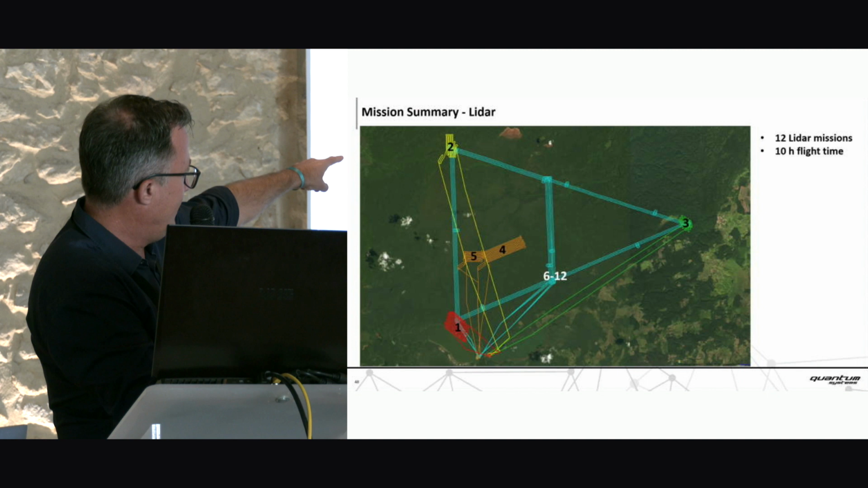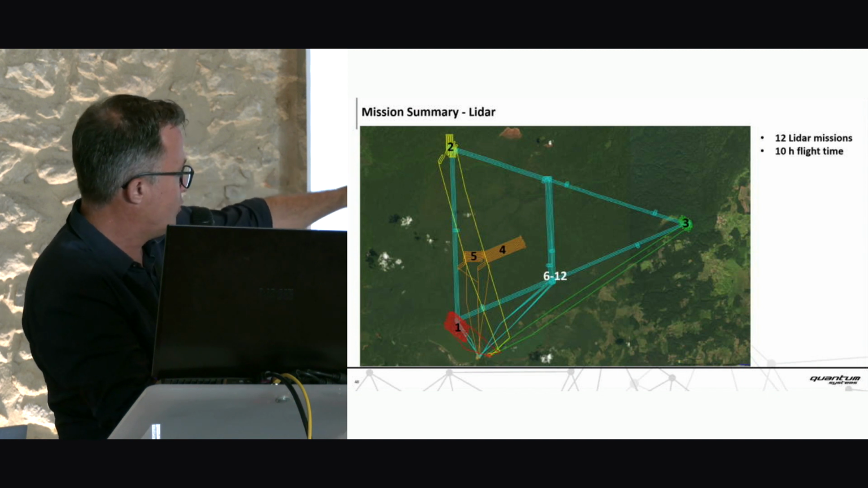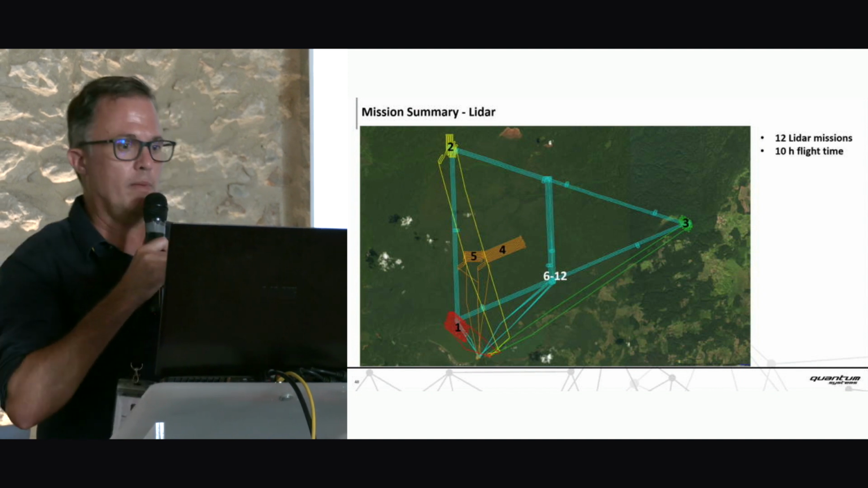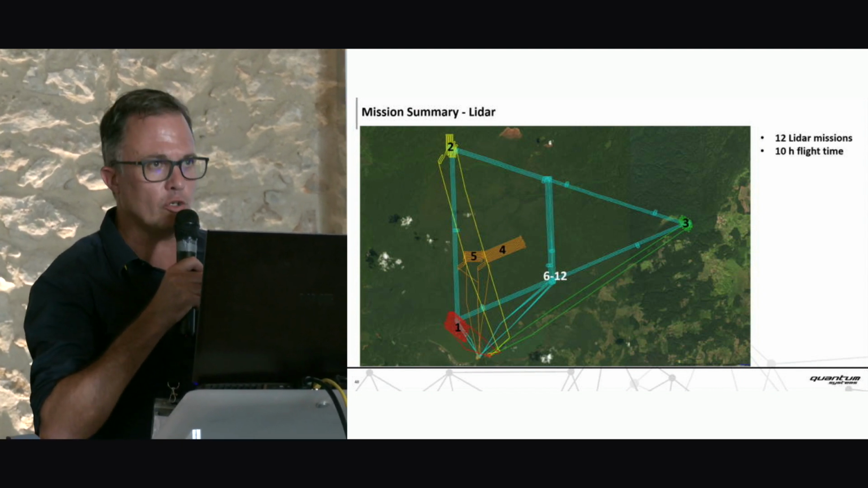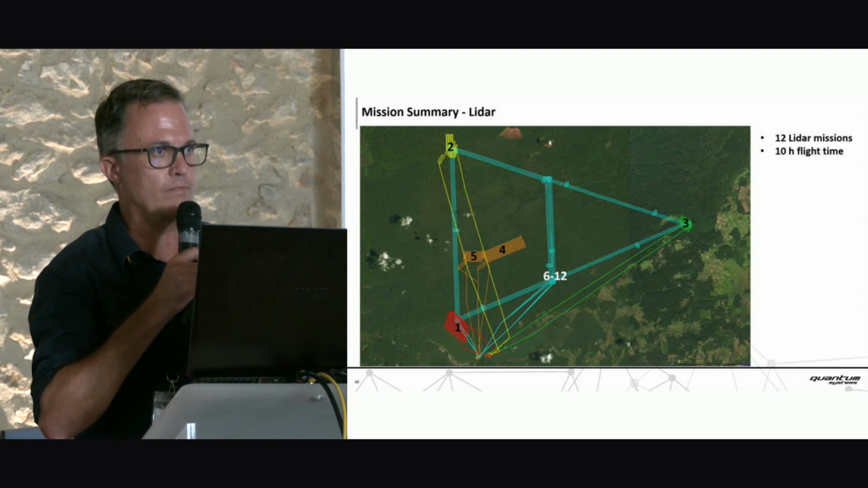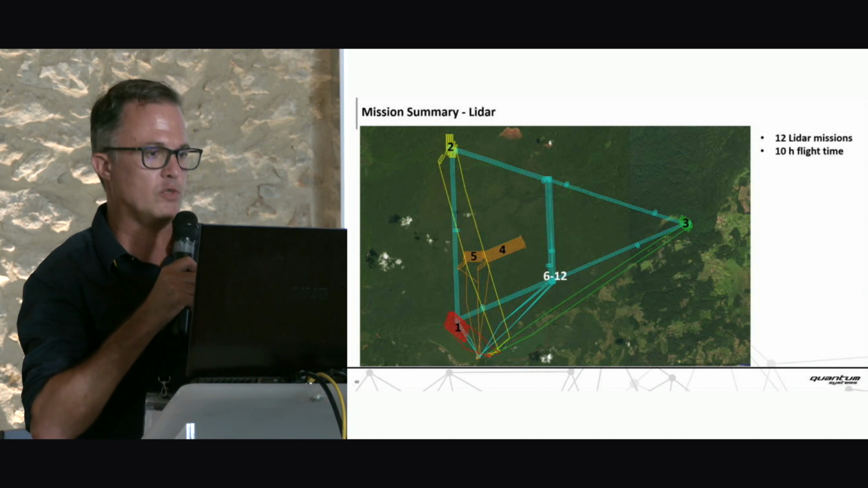scientists. And then, of course, we did flight number 6 to flight number 12 around this big corridor mapping. Total mission time on site is 10 hours. So total flight time, 10 hours for 12 flights.